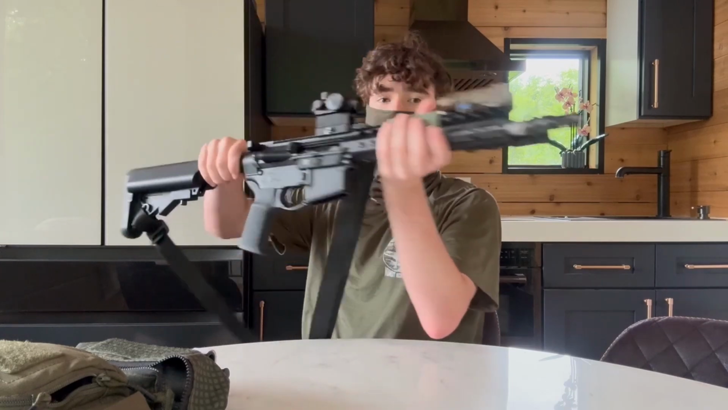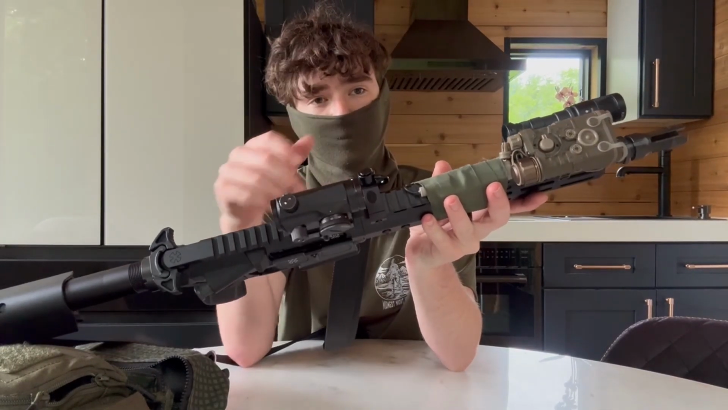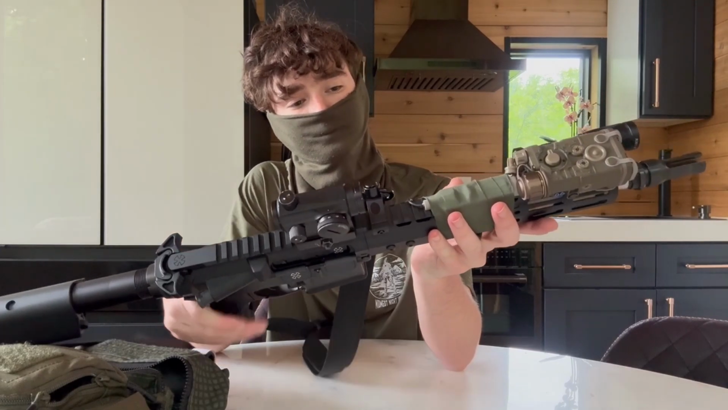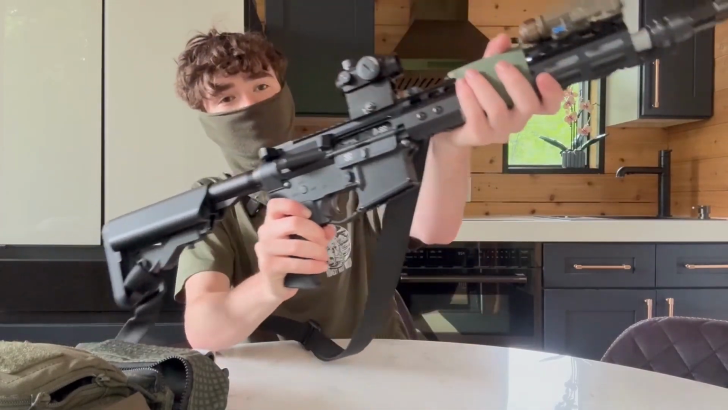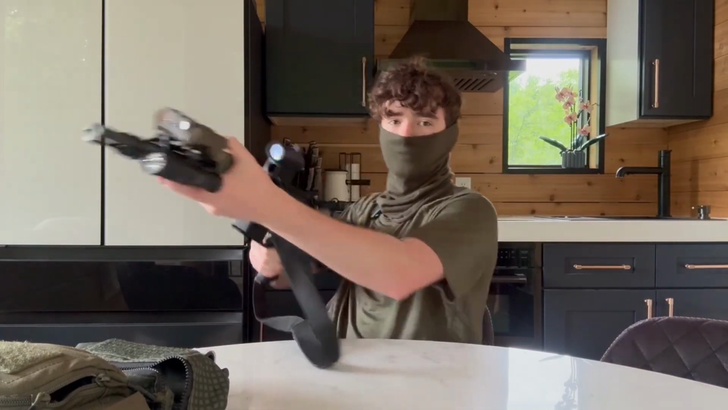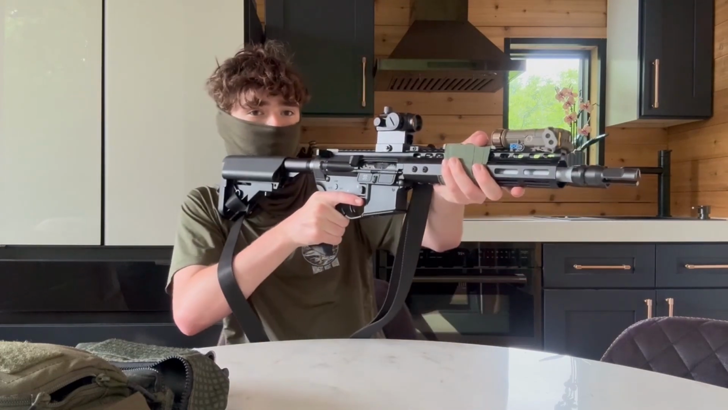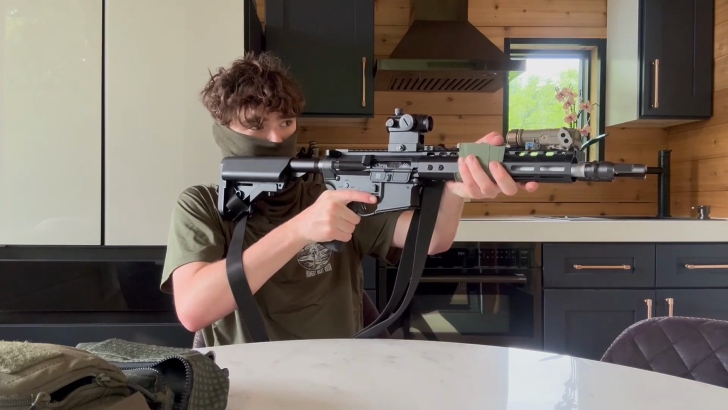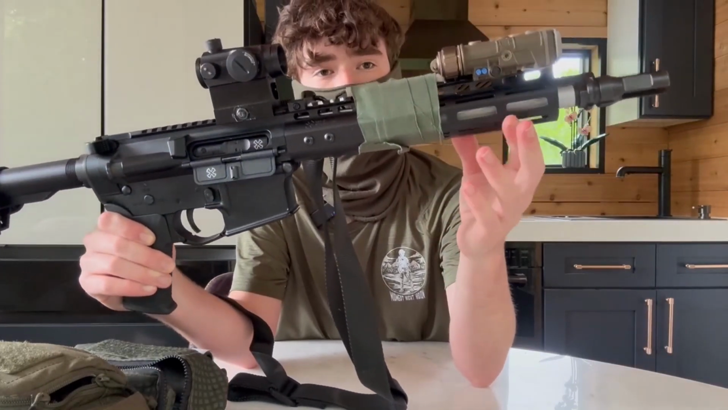Coming back, I use the included pressure pad from the Spec Precision Engall on it, and just use some cloth tape, green cloth tape, and it works quite nice. You can see the green, I think, but yeah. So really nice for a front end setup. Just squeeze, tap. Going back, the handguard is full M-LOK.